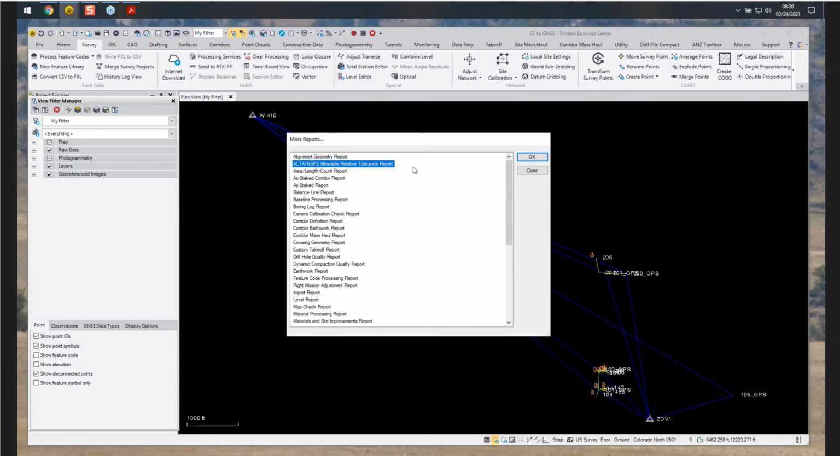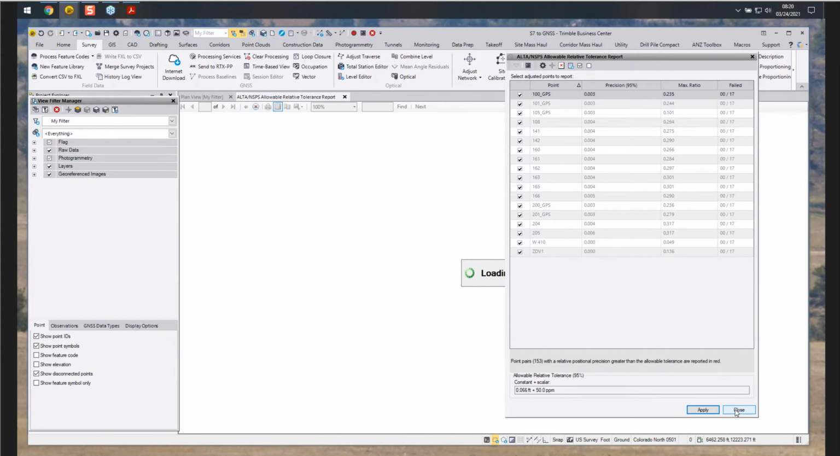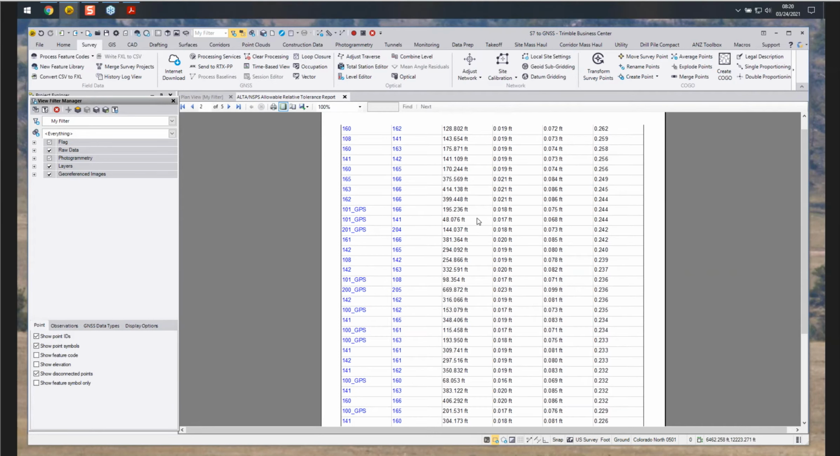Now that we have an adjusted network, depending on what type of survey you're doing, this gives us the option to produce the ALTA and SPS allowable tolerance report. One of the requirements of this report is to have a network adjustment.